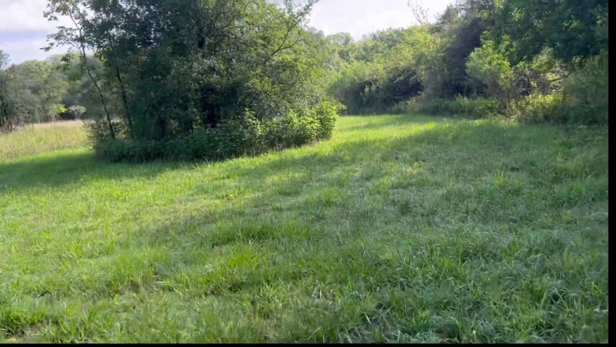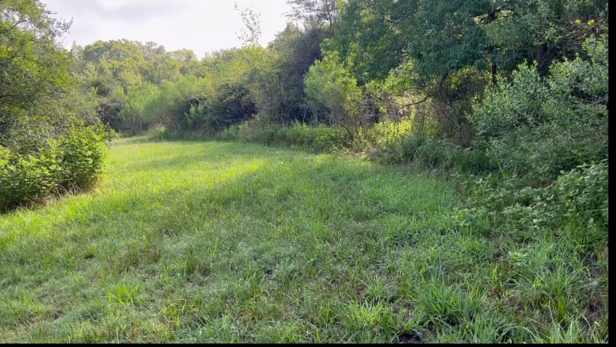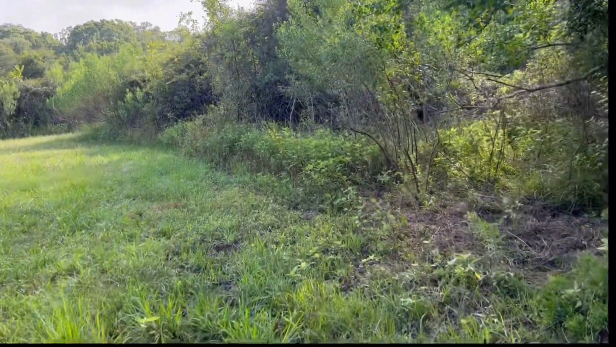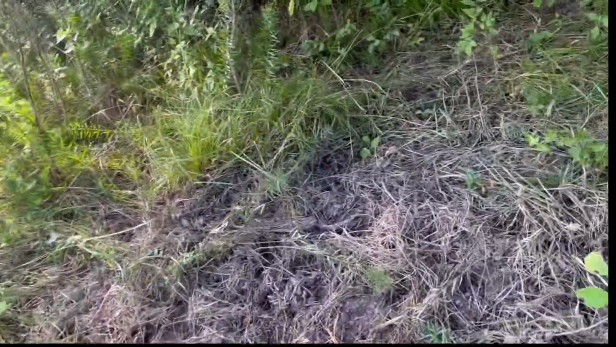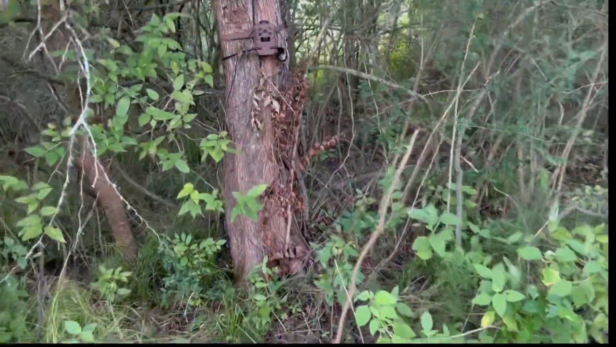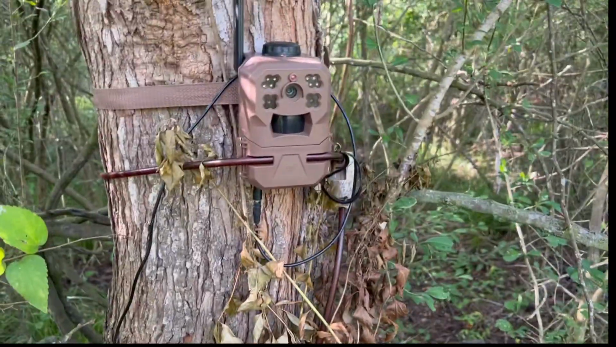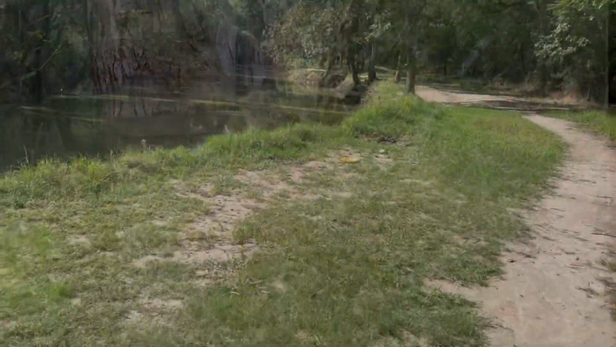Coming around the corner here. Picking up a lot of dew in the morning. And here we are. Hogs have been here. You can see as everything's trampled down, and there's my camera. Good, and it's powered by a battery pack. So we're just going to put some more corn out here and let this one go to the next one.